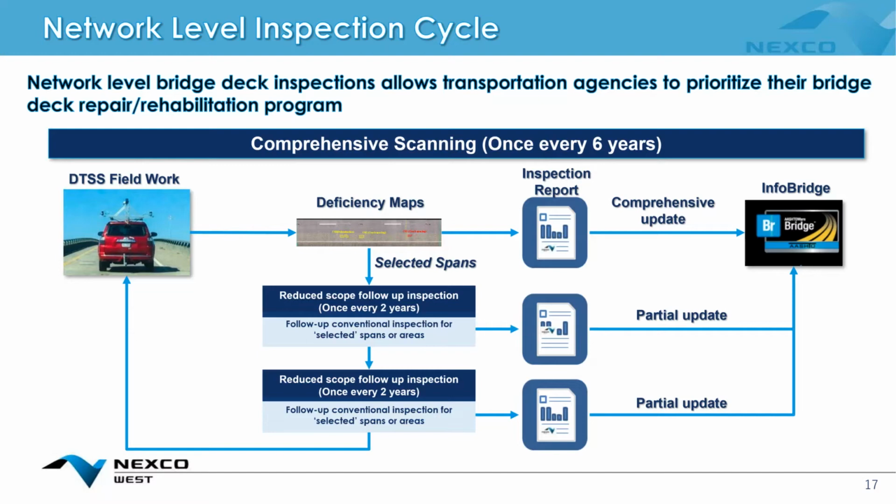And with follow-ups, with a data set like this, every 2 years that an inspection is taken, we get a better picture about the progression that this bridge is following. So, for example, if we take this bridge in this year, 2020, and compare it to the 2022 and 2024 data, we see a progression, and we see which spans are in need of attention. We see what deficiencies are prevalent for a certain bridge. So we get a very, very powerful planning tool by using this mobile scanning method.